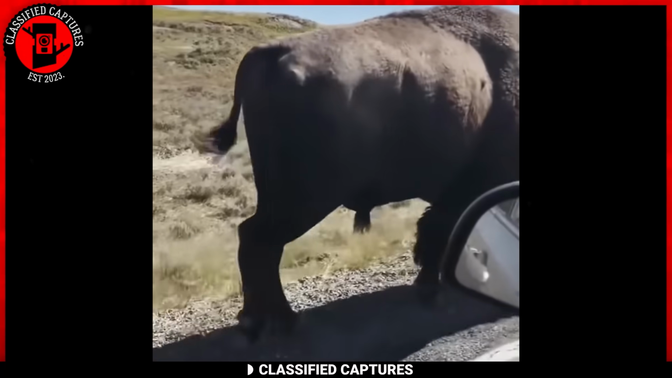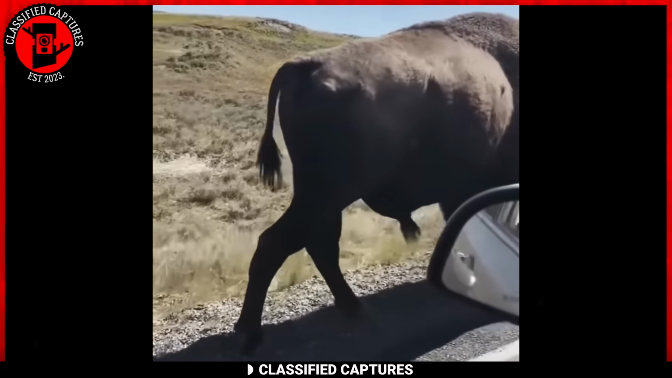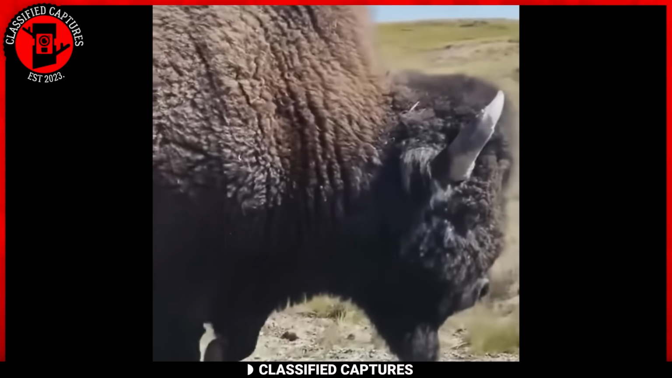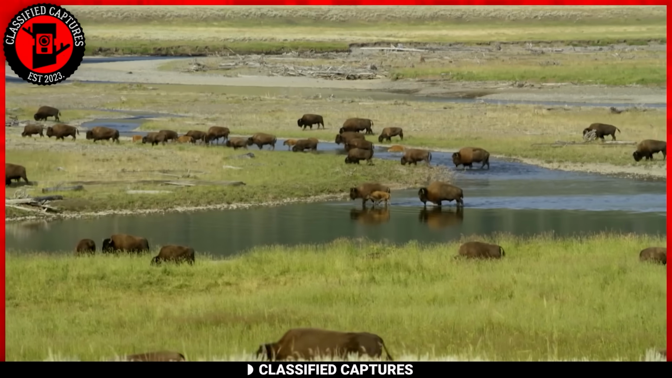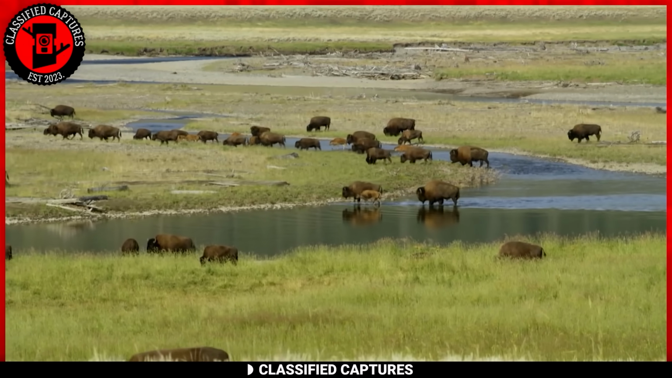And for our final clip, we thought we may go out with a big bang. Have you ever come across a bison? Just look at how huge this guy is. Bison, also commonly known as buffalo, are large, powerful herbivores native to North America. They are known for their massive size, with adult males, bulls, weighing up to 2,000 pounds or more.